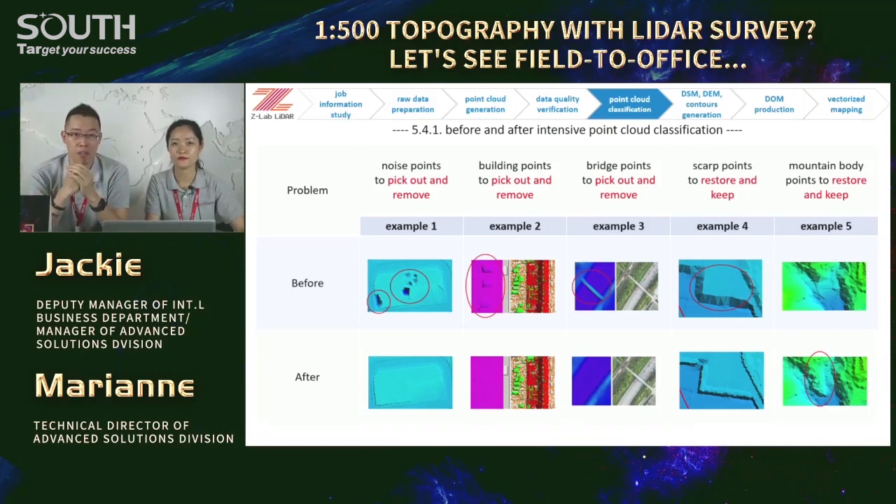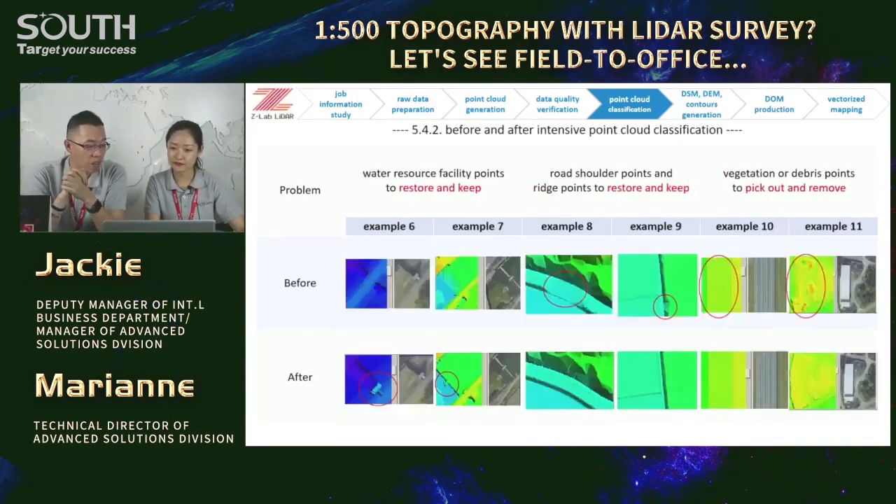But what if we overlook or ignore some parts in this step? Overlook. Yeah. That's why sometimes we refer to the image of a photo to see what they are in reality. Look, yeah. Examples 6, 7, 8, 9. Water resources, road shoulders and ridges belong to the ground, right?